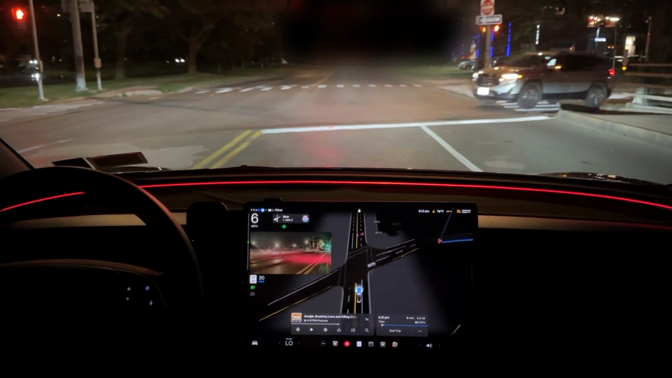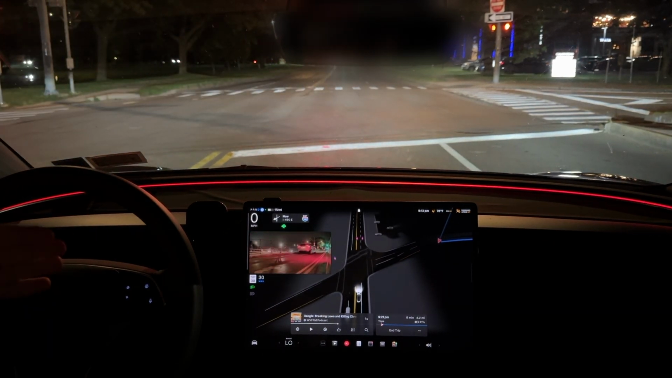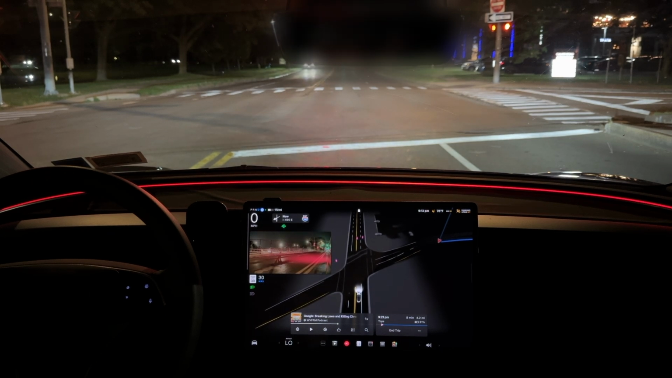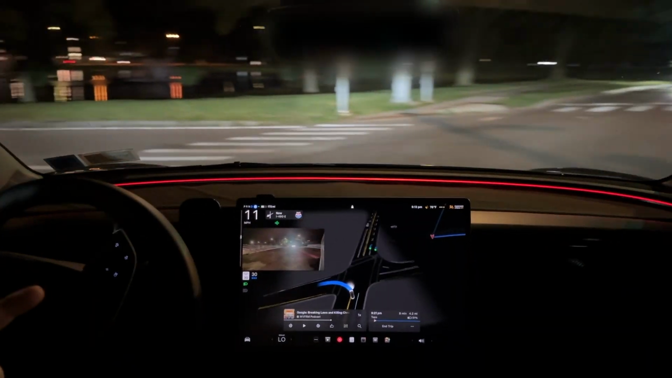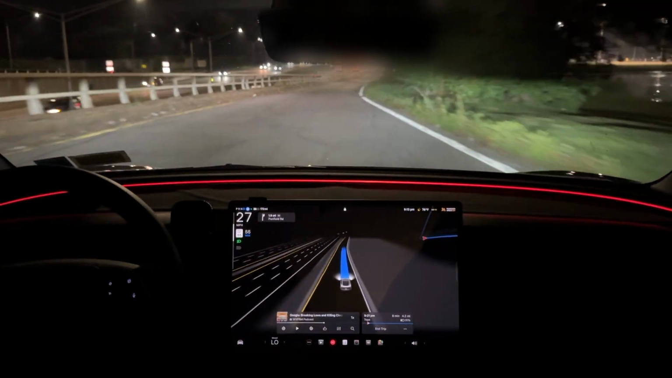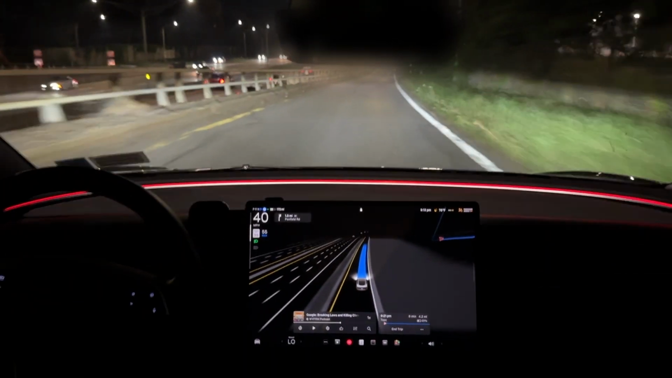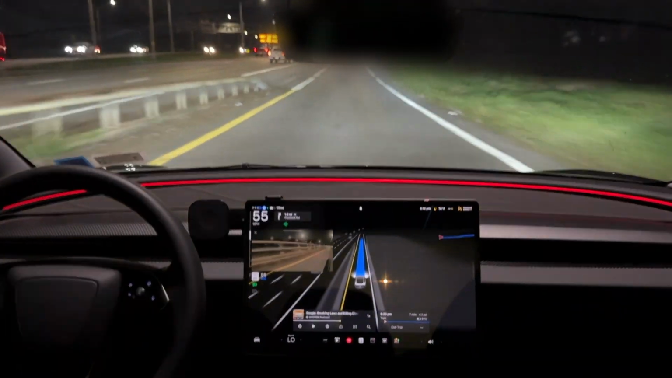And the great thing is, it stopped right before the line. Sometimes we get carried away as drivers. We'll stop, but we'll pass a little bit past the line, which technically you're not supposed to, but we do it all the time. And that was a quick left turn. It saw the car across from it was going to make a right, and it's picking up quick, by the way. Wow, it's picking up quick.